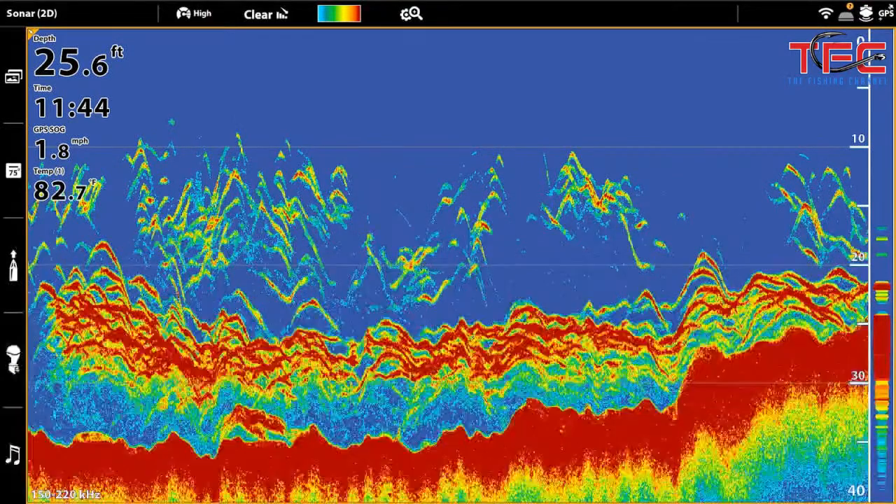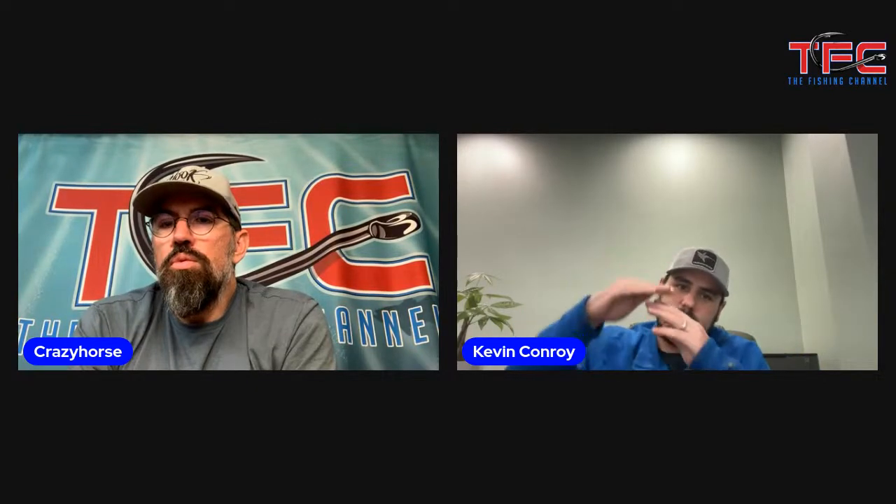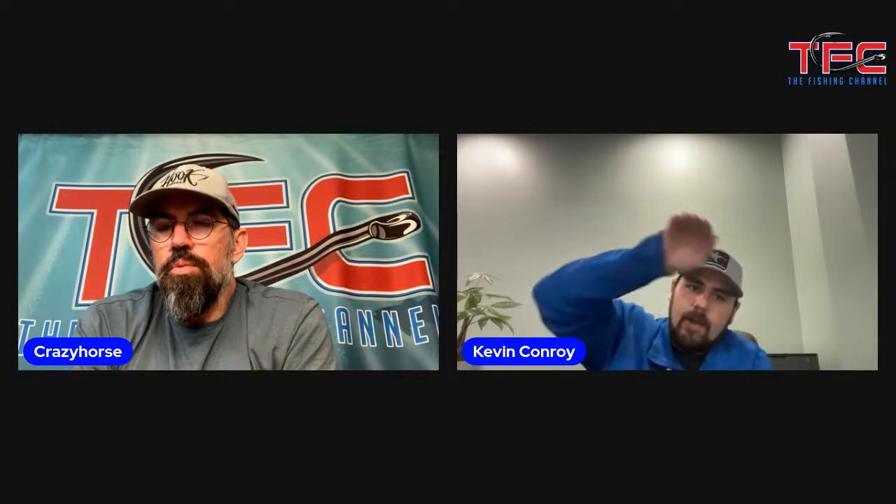The reason that's happening is the fish is swimming in and out of the cone, where basically it's closer at one point because it's directly under it, and it's further away at the other because the beam's further out, and that's why you get that arch.